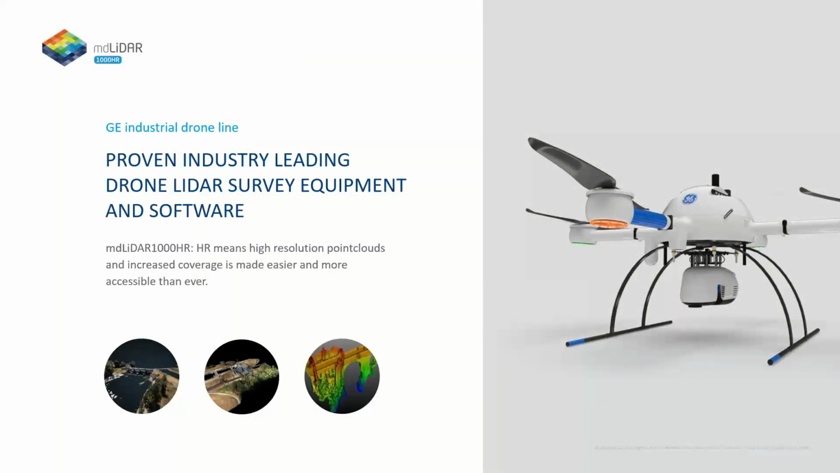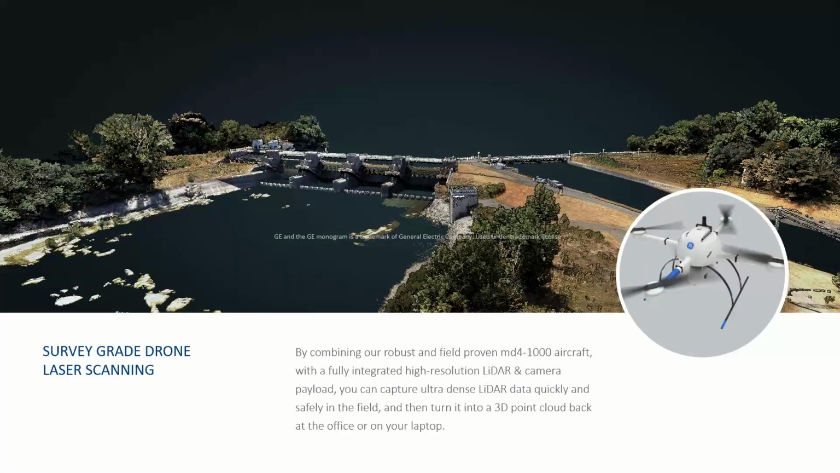So the first system we'll talk about is one of our newest products, the MD LiDAR 1000 HR. HR standing for high resolution. This is the second generation of our LiDAR 1000 product line. The first generation system we nicknamed the 1-foot contour generating machine. This system is very similar to that.